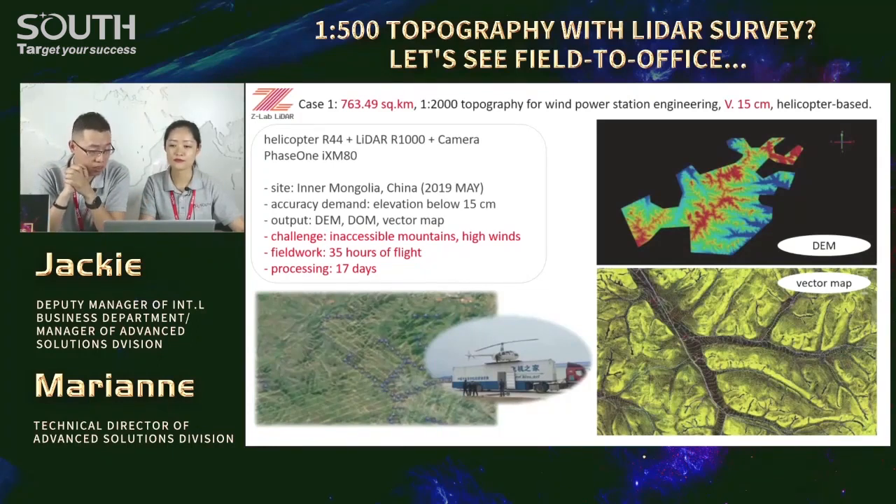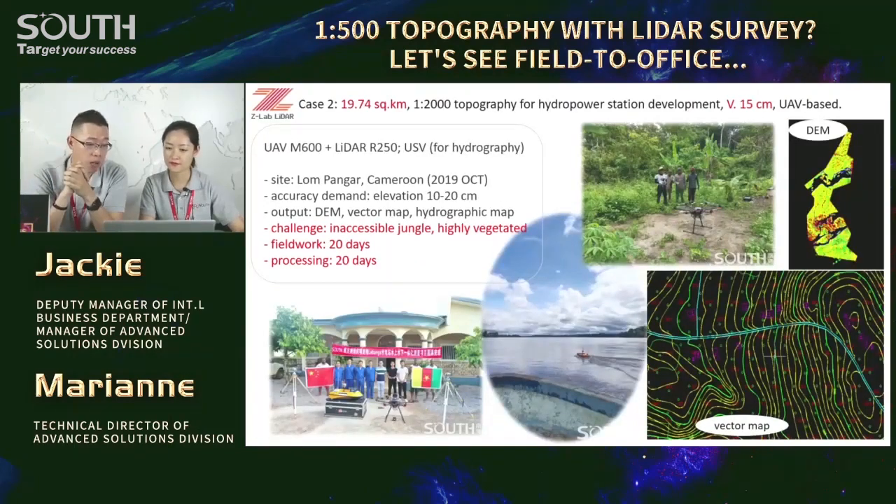Yep, helicopter based. Second one is a hydropower station development project in Cameroon, Africa. There we did both topography and hydrography with the full gear of South solutions: UAV, LiDAR, and then USV, the unmanned boat, the same model that Bing just showed us last Friday. Actually, the deliverables could be done within 1 week, but in practice, it took 20 days.